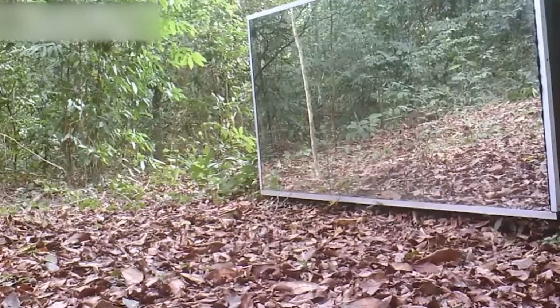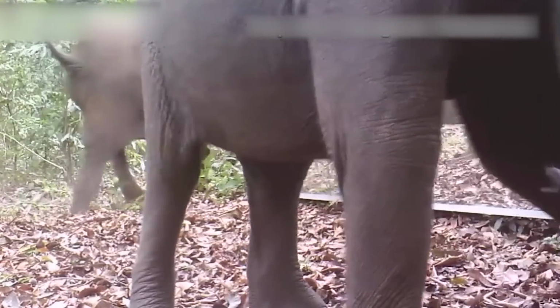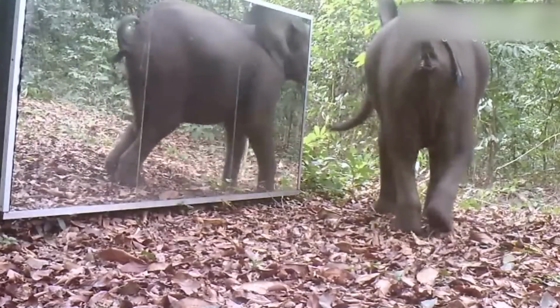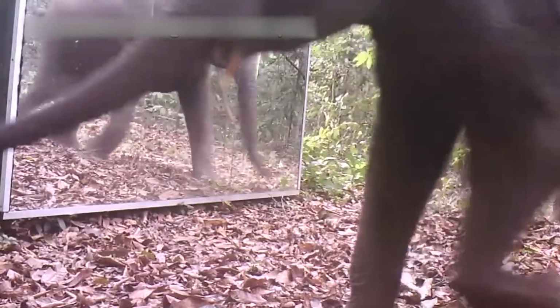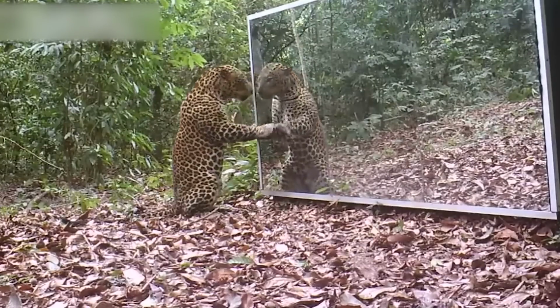That's not all, as one of the elephants got scared after it saw its reflection as it didn't recognize itself. Like, who's this fat lady? Well, the whole brood ran away from the spot as none of them liked their mirror image.